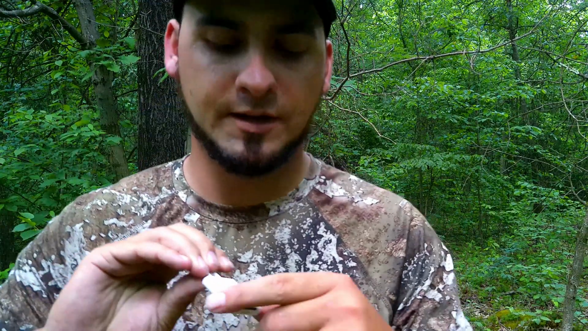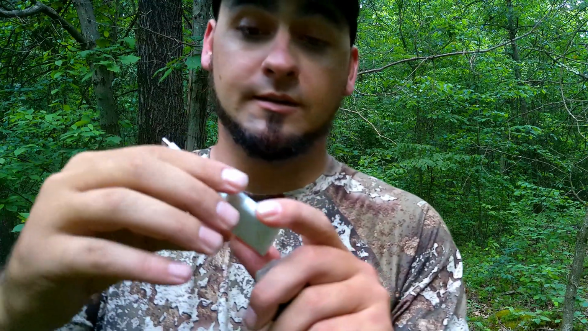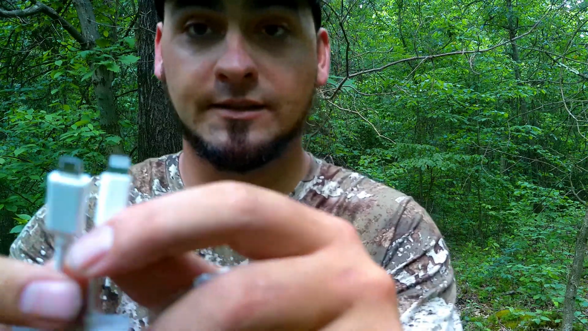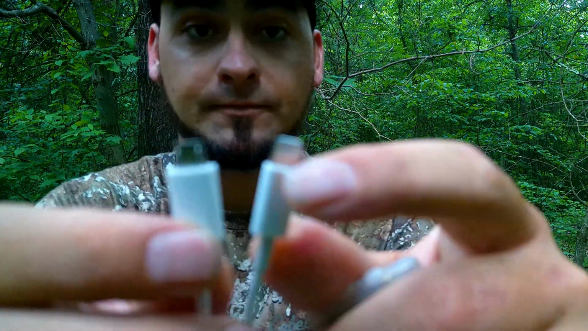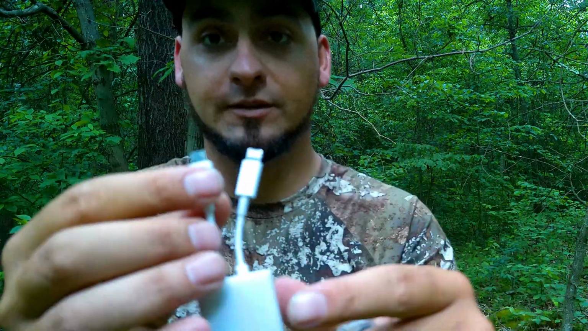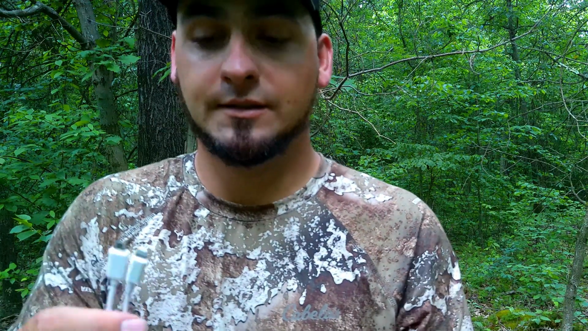These really do. If you guys want to try them out, you can get them at Walmart for like 20 bucks. Just pop the SD card in. It has the iPhone and the Galaxy regular. You know what I mean? You can use either or. Just pop it in there, download the app, and you can check your pictures while you're out here, and then just save them to your phone and pop it right back into the trail cam. They're pretty nifty. I like them.